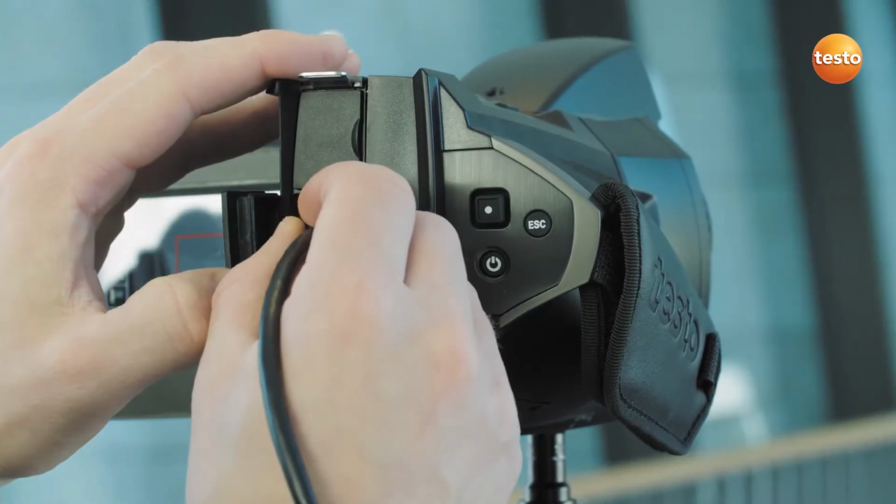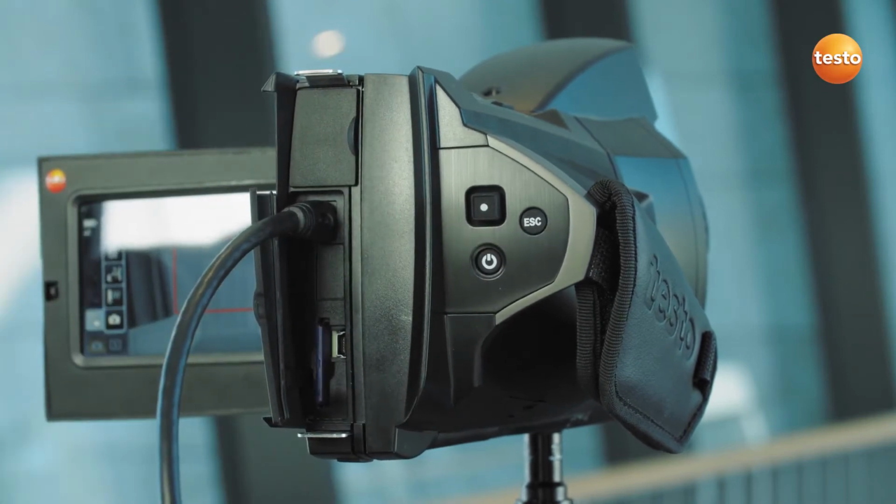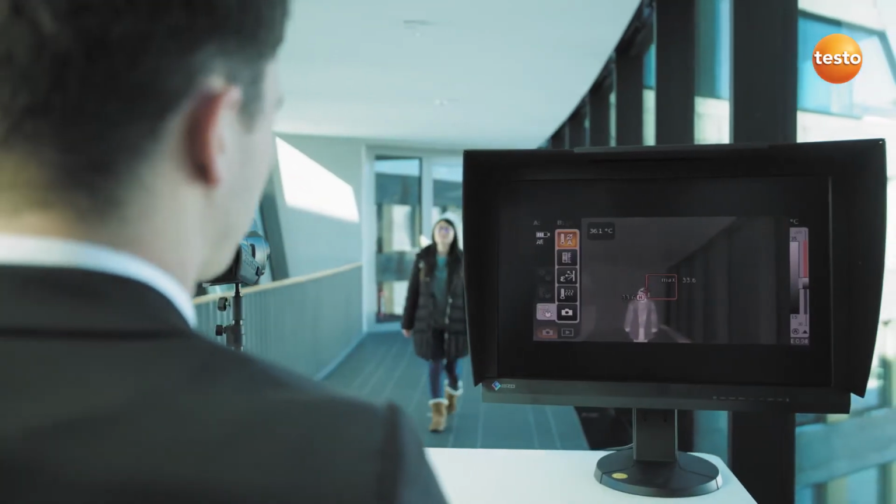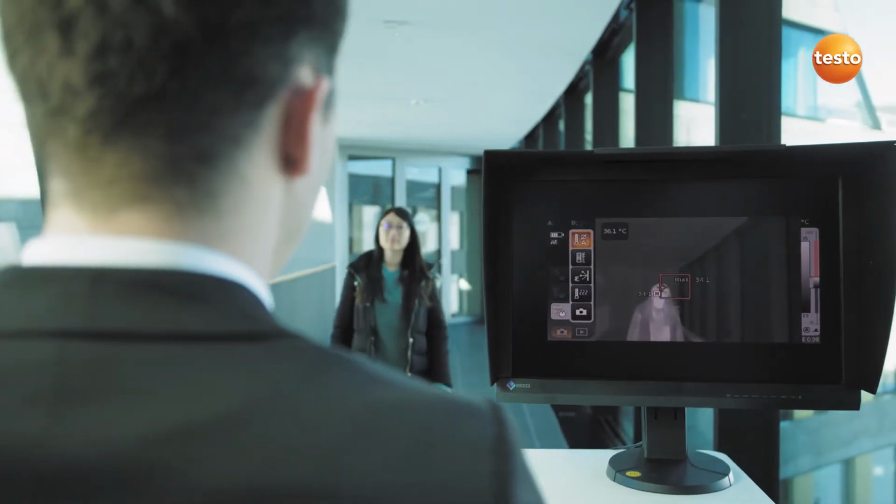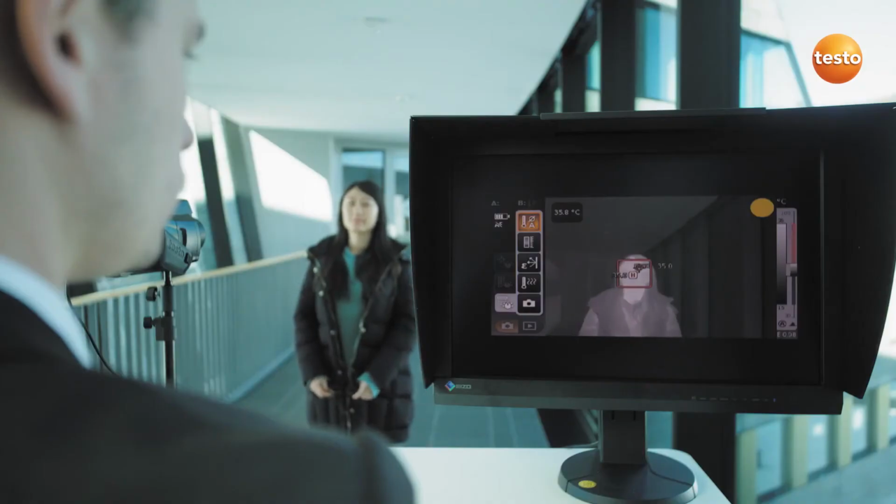The thermal imager can also be used semi-stationary via the HDMI interface. The checks can now begin. In order to obtain correct readings, the subjects must maintain a distance of 1 to 2 meters from the thermal imager and briefly stand still. In addition to this, spectacles must be removed for a correct measurement.